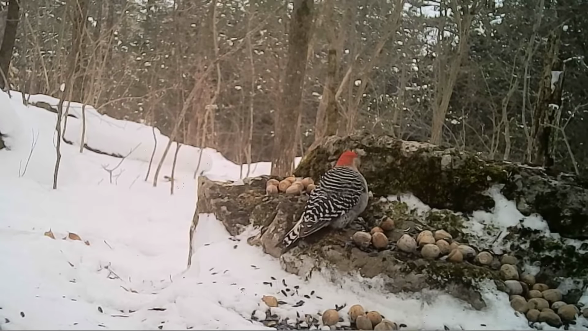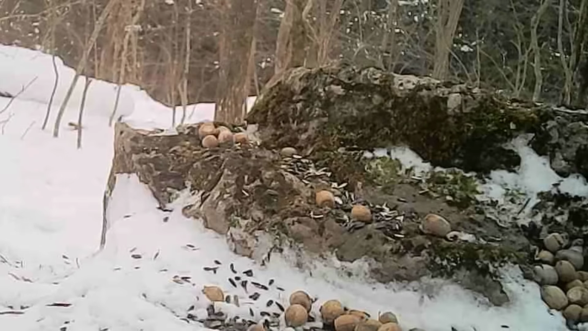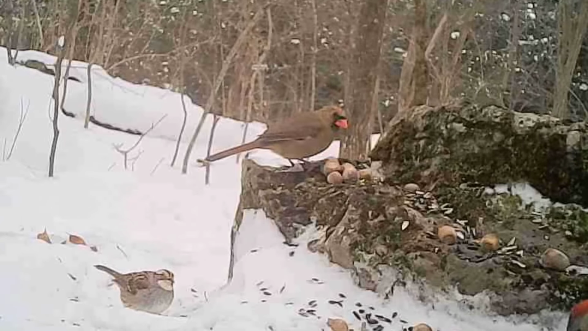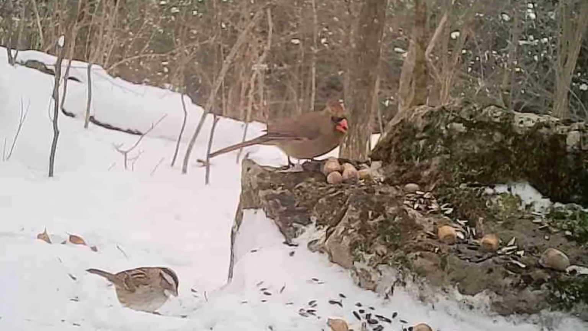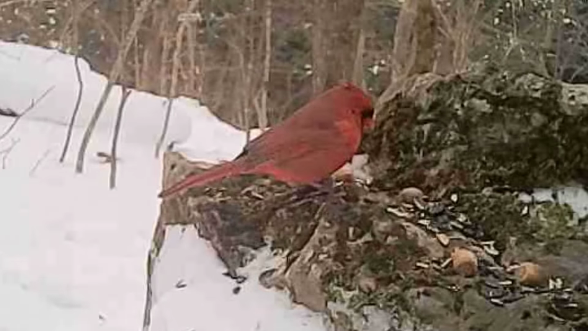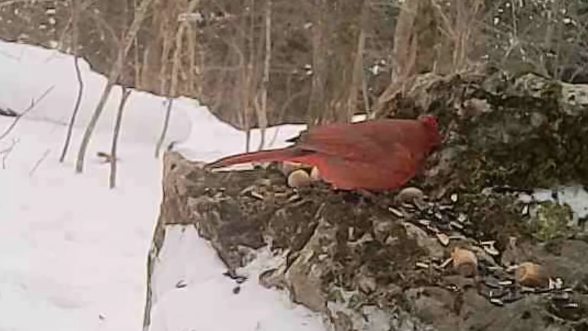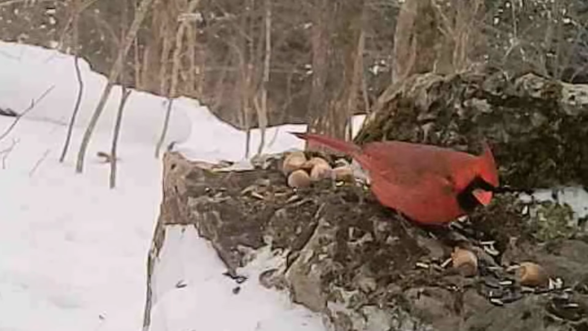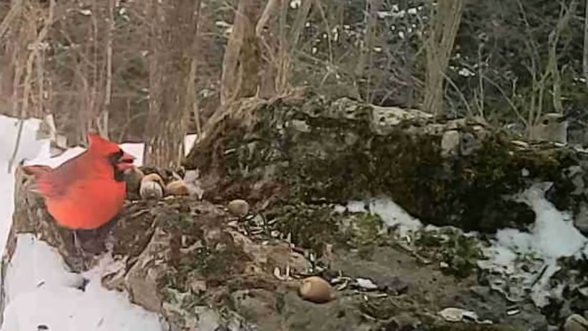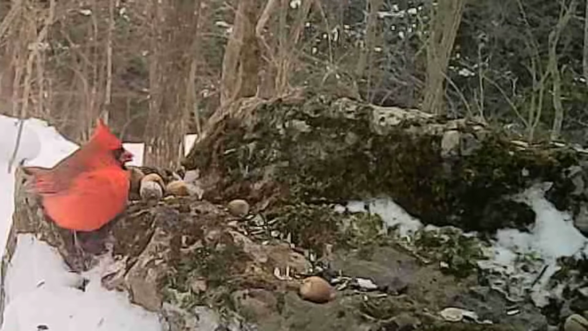Ain't he pretty? And the little blue jays come in here. And the little sparrows and the cardinals. All the little birds enjoy these seeds. Beautiful male cardinals too. But they all share. Beautiful cardinals. The little birds get a good share of everything.